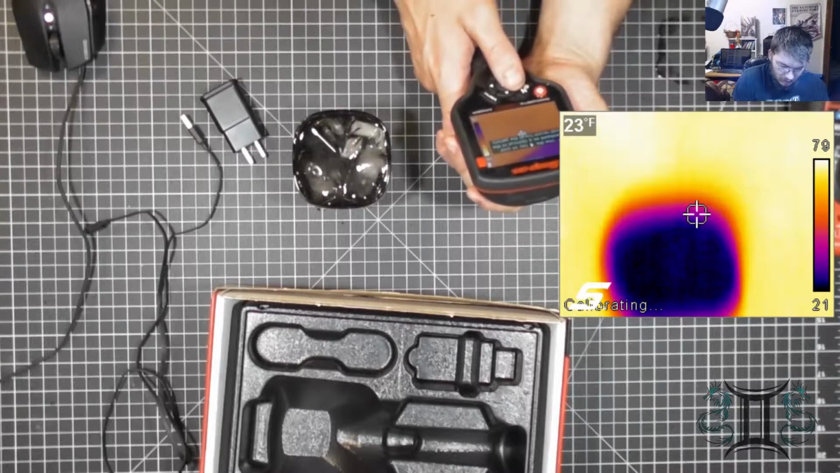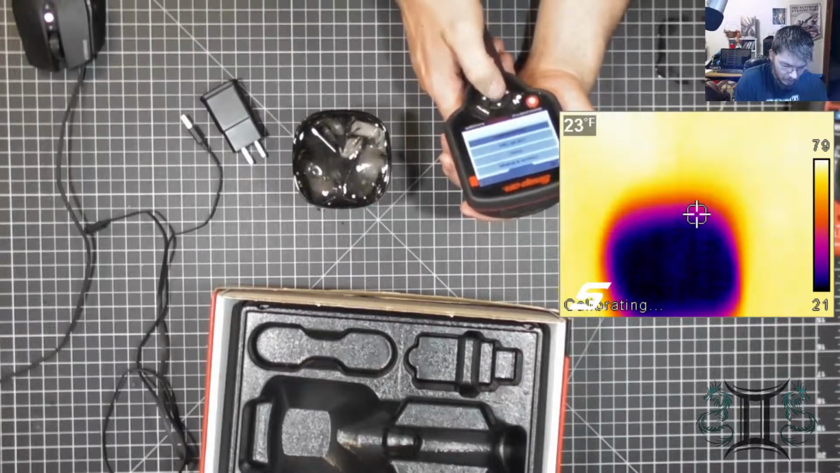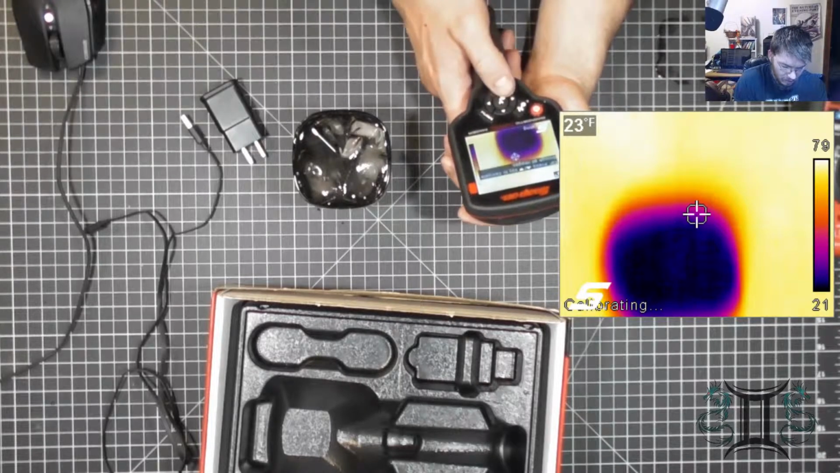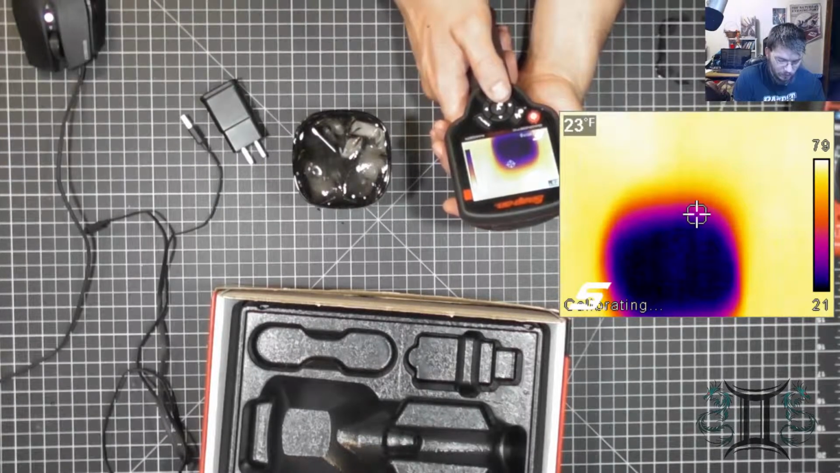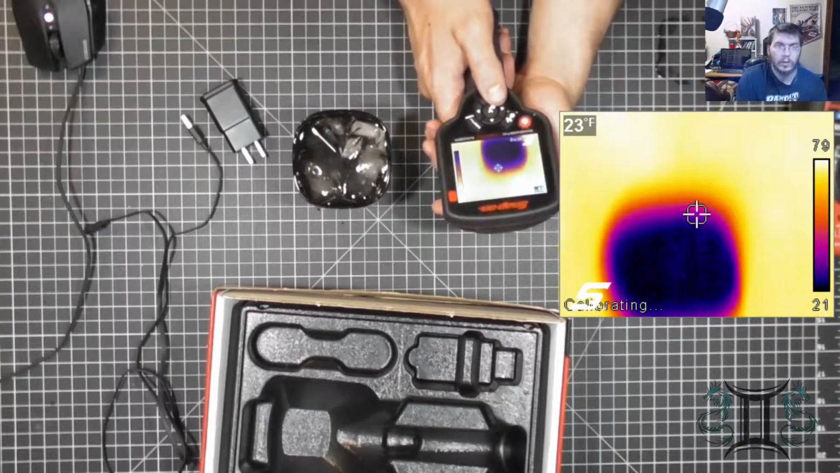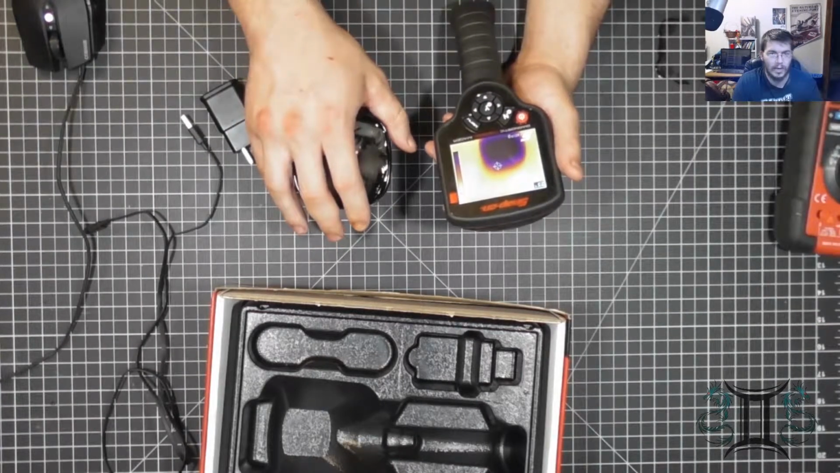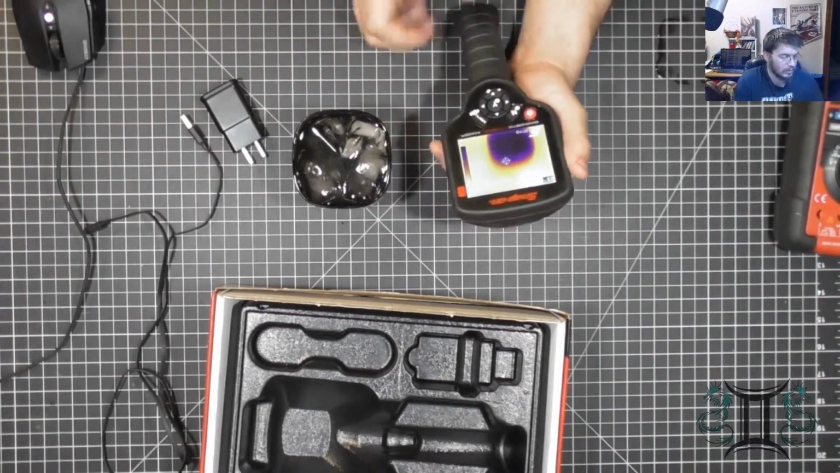21 degrees Fahrenheit is the coldest, ranging to about 79. That's what the board's reading. What I'm pointing at is about 23 degrees Fahrenheit, and the actual water temperature, the coldest point, is about 21 degrees Fahrenheit. This is mixed with salt, and I just pulled this out of the freezer before I even came in here, so I assume these temperatures are pretty accurate.